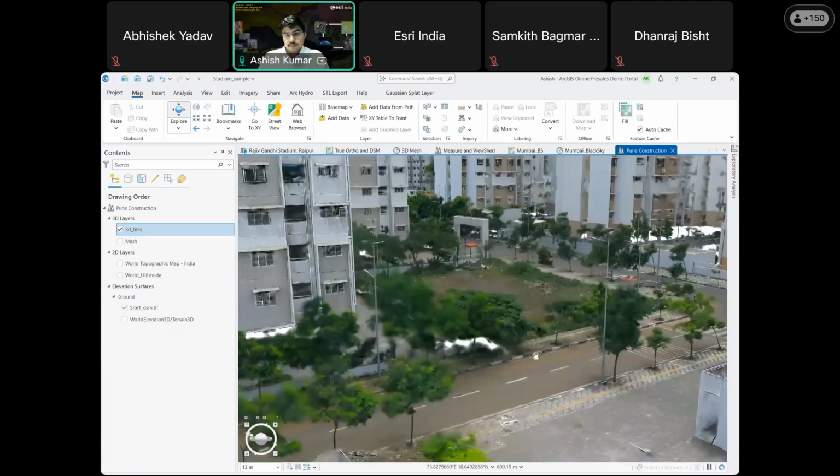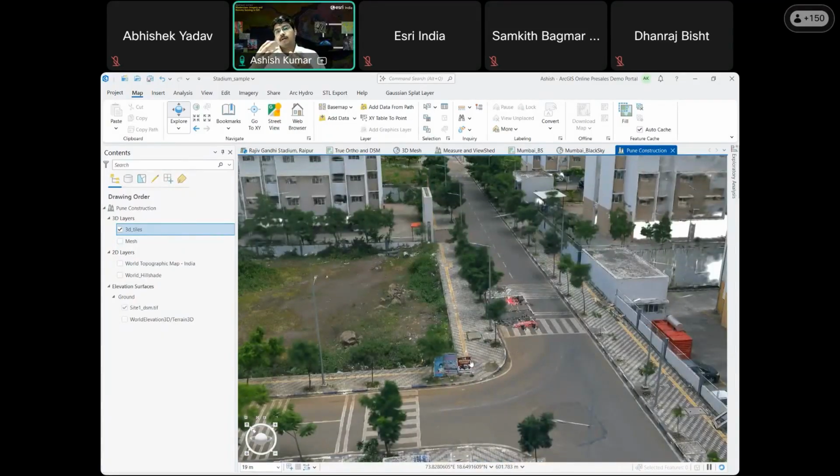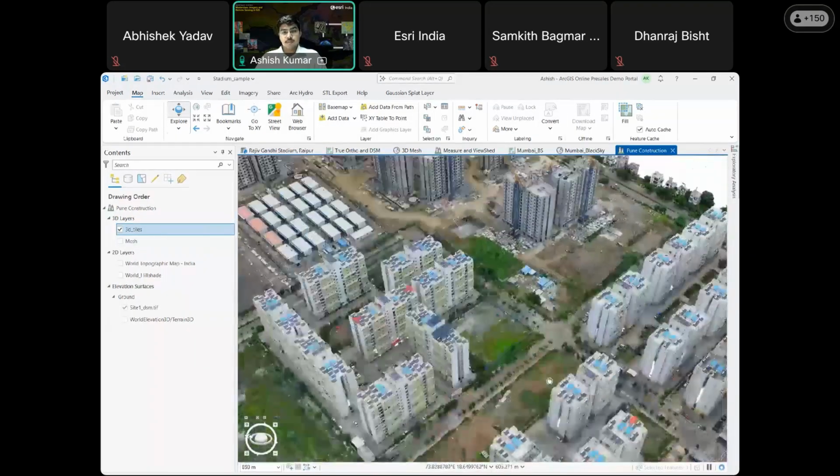So these Gaussian splat layers are more relevant in the utility sector and the vegetation classification layers, where a user wants to classify and do the analysis. I'll show you some more examples.